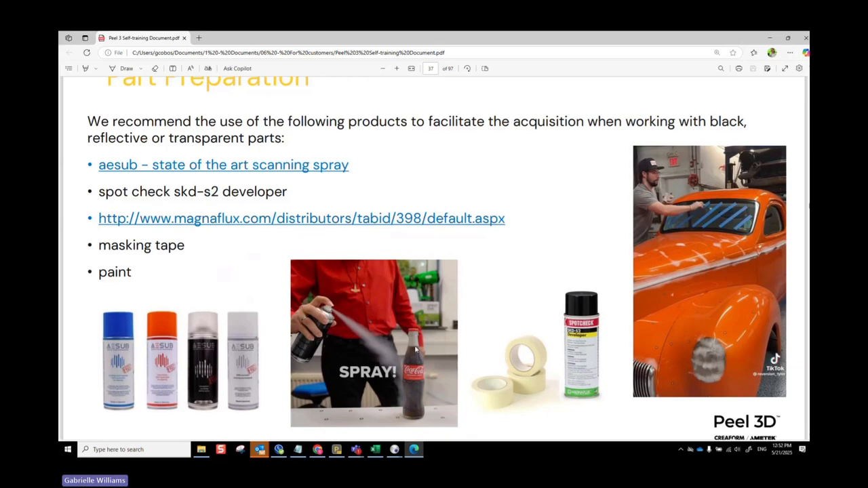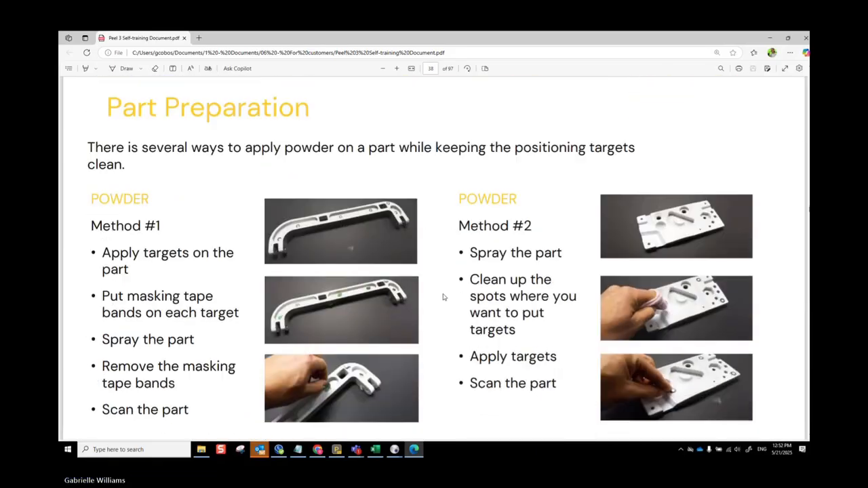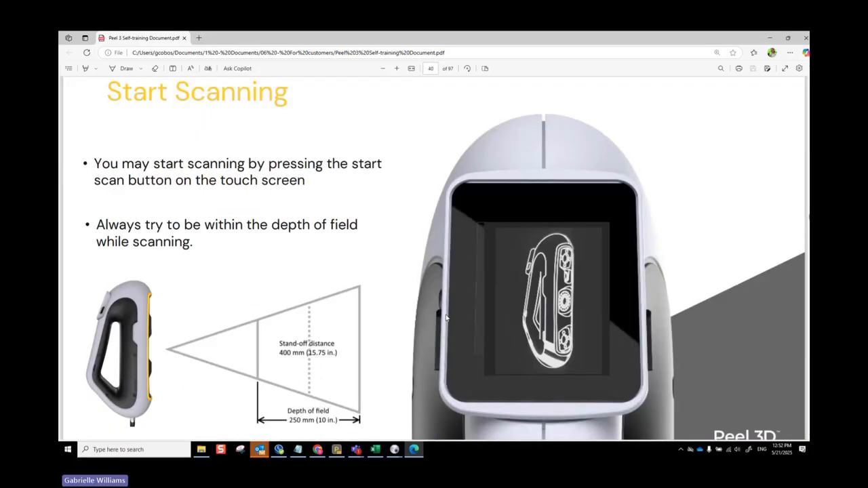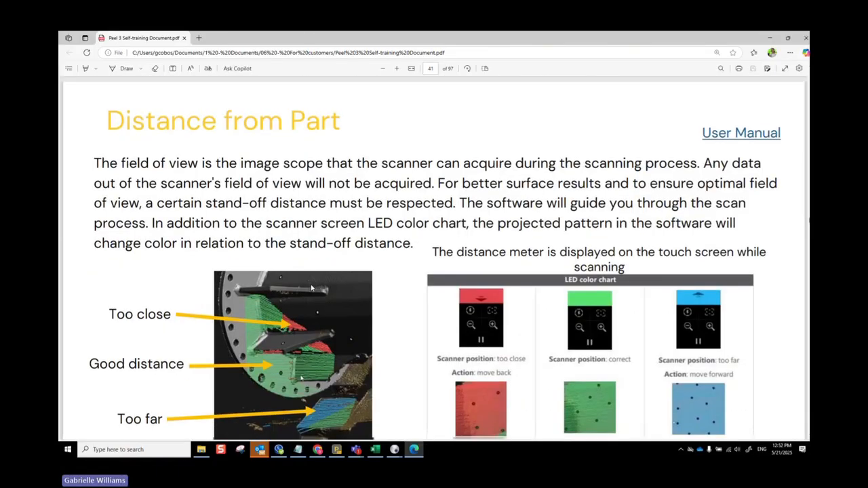And then if you don't have the budget for that, you can also go with the MagnaFlux Spot Check Developer. That one you do have to clean up afterwards, but it allows you to do things like spray see-through items. There is a video online where you can actually see somebody scanning a Coca-Cola bottle like this one. But yeah, for part preparation, make sure you clean up the little spots before you scan. This is your standoff distance: you want to stay about 15 inches away from the part that you're scanning.